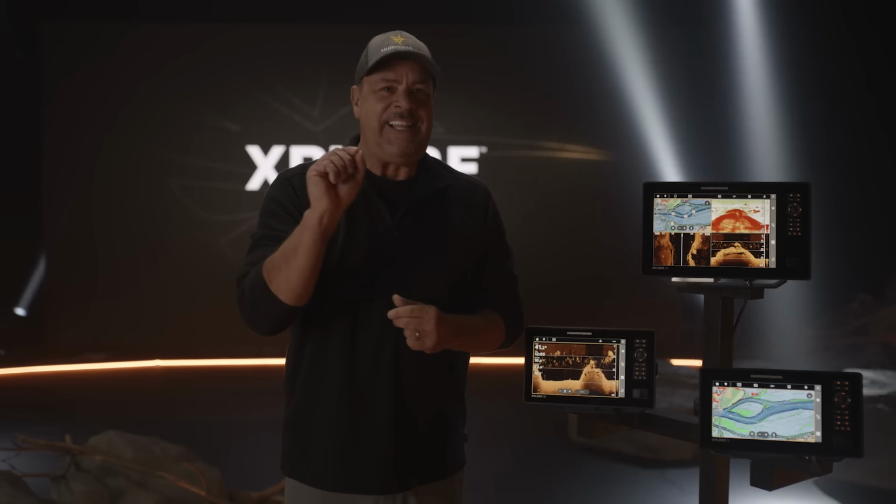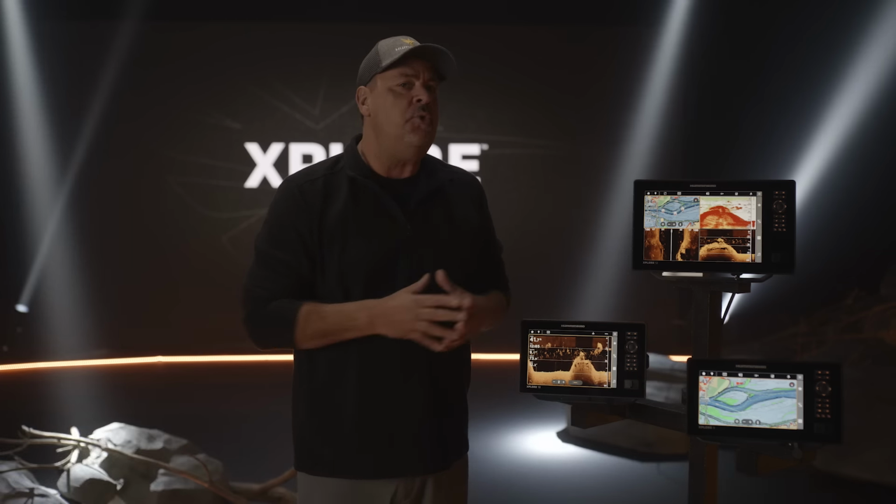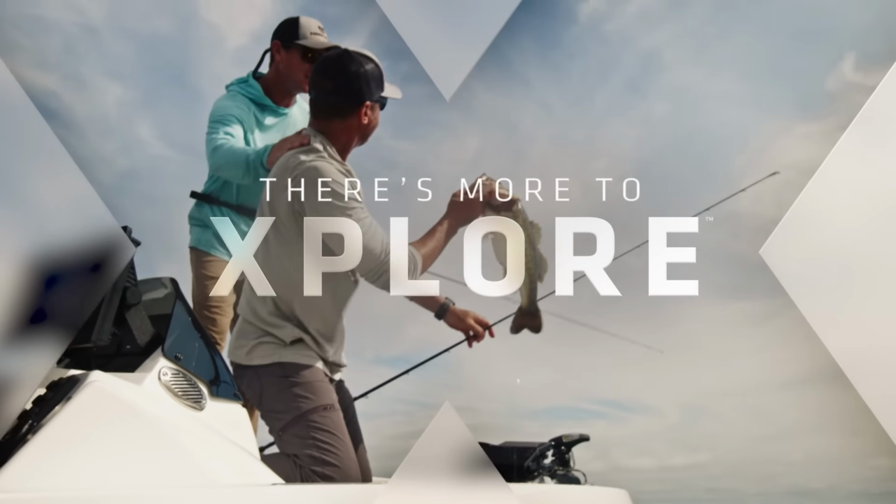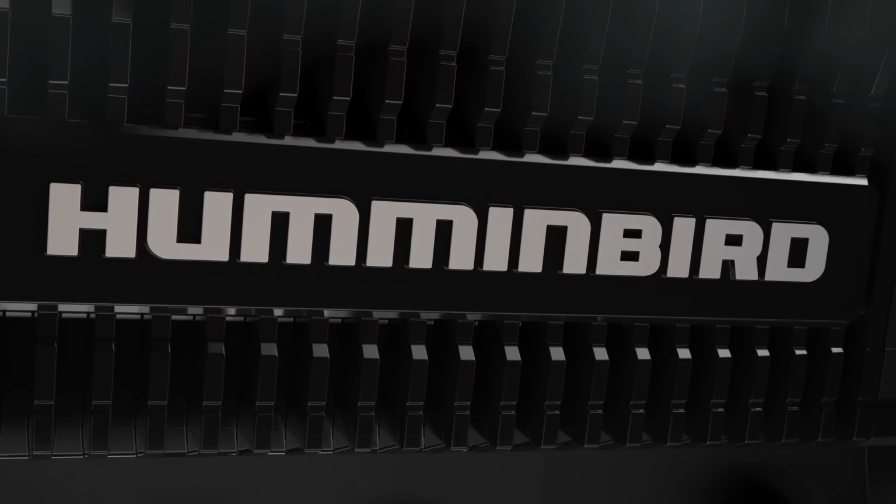XPLORE has Humminbird's most advanced tech in its easiest to use package. And here's the one thing that I really learned about XPLORE: navigating. One of the biggest things in fishing that I had trouble with my fish finder, navigating through all the menus. Not that with XPLORE. And some of the features on this: lightning fast, extreme clarity. The one thing you will learn about this unit right here: easy to use with tons of features. When you can fish faster and fish focused, there's more to explore.